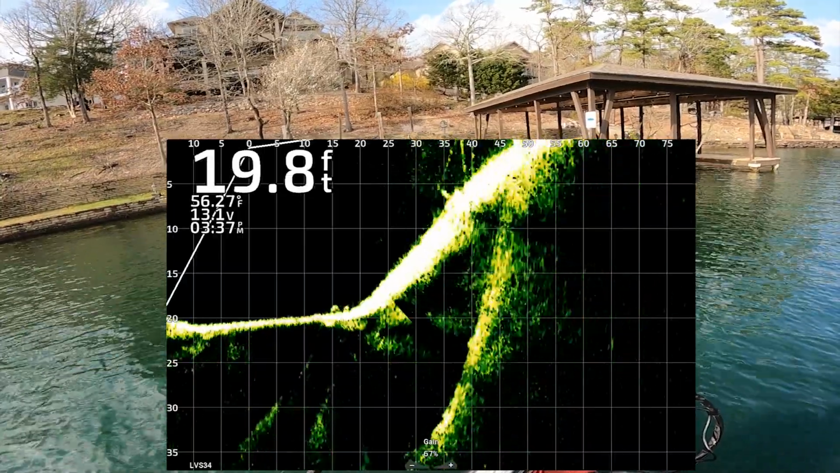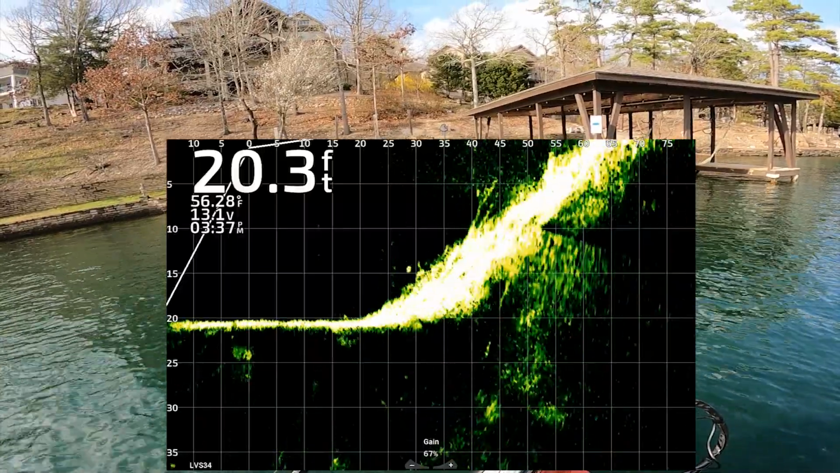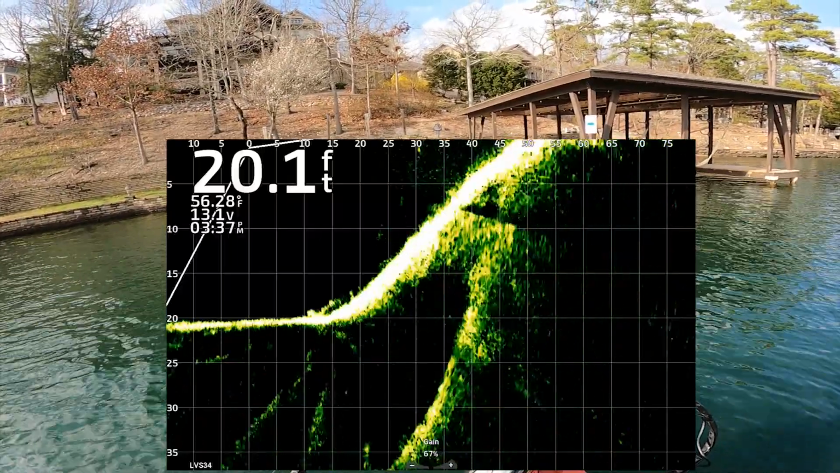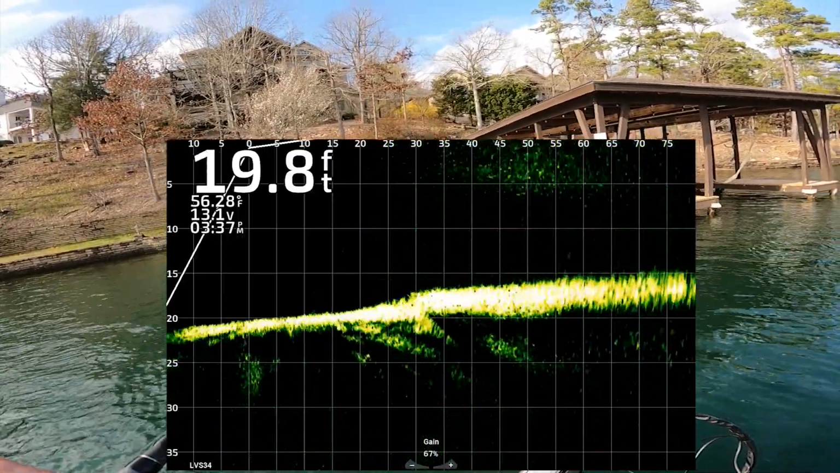But that's one of the things, guys, that these guys are doing. The really good ones, man, will go and notice. There's a couple fish in that pile. You see some fish down there, kind of that pile? But they'll come and notice areas and pick areas out, and then come back and refish them.